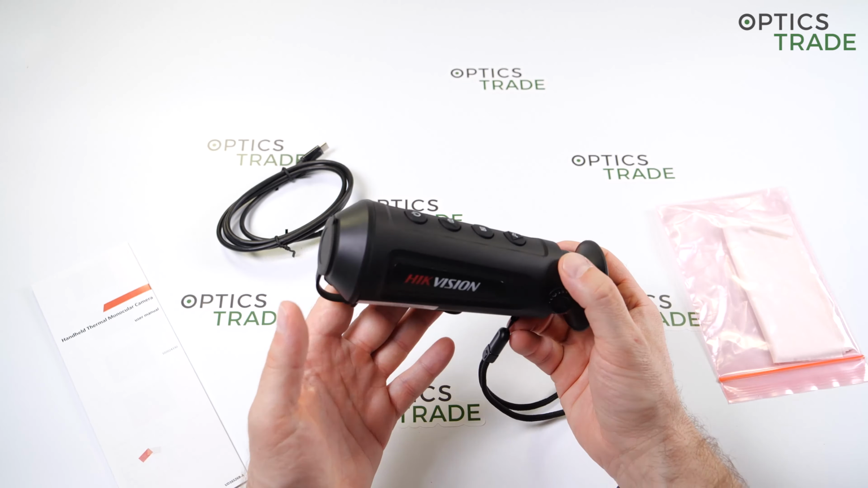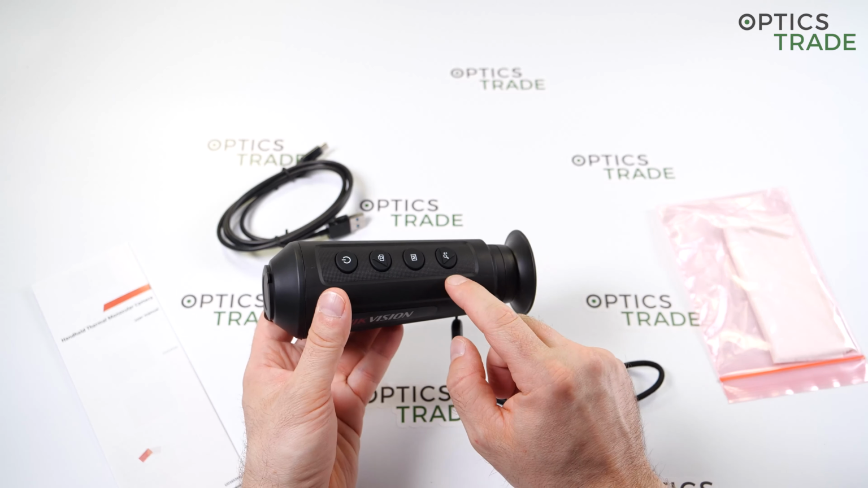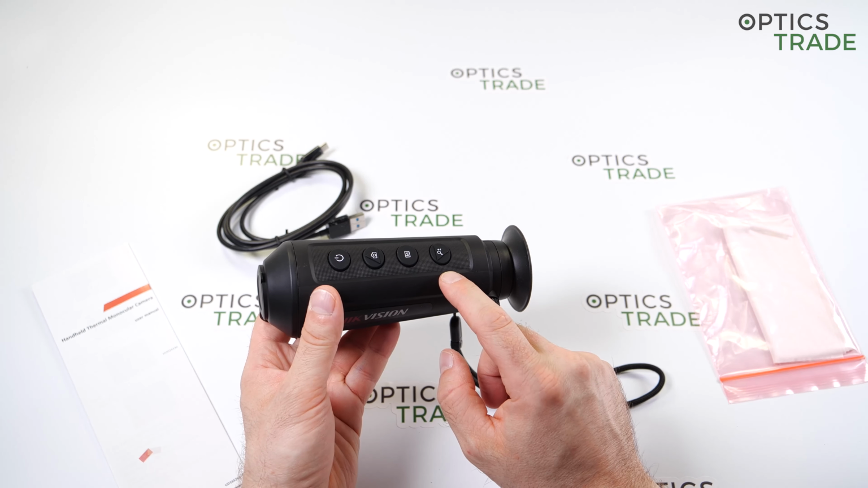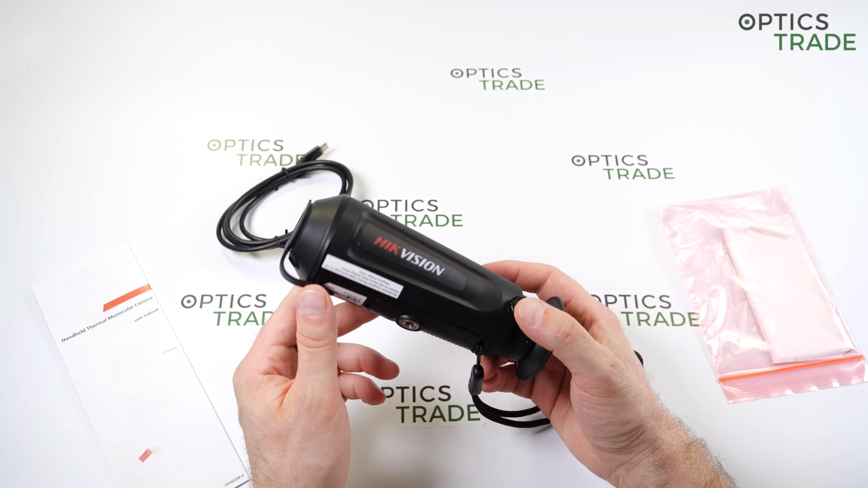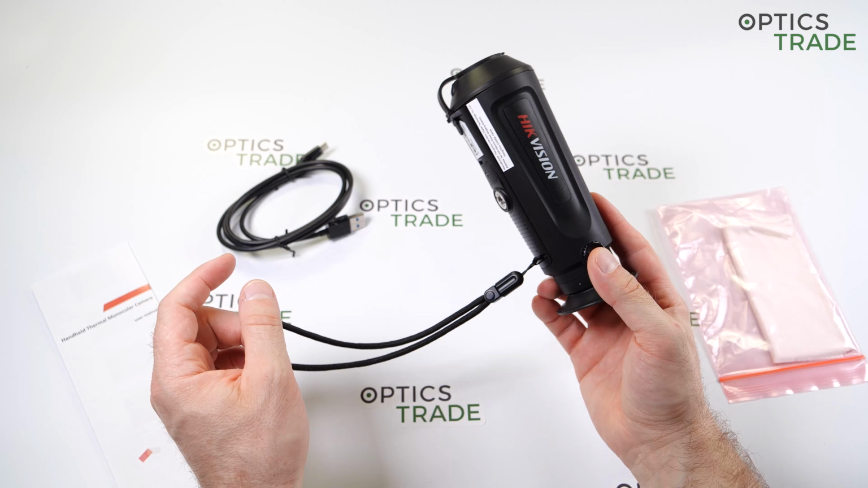What you don't expect from a 600 euro device is 8 gigabytes of internal memory for taking photos and videos, and Wi-Fi connectivity. This is something you don't expect from a device like this.